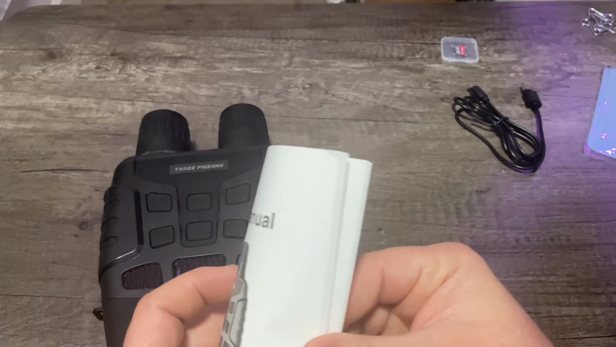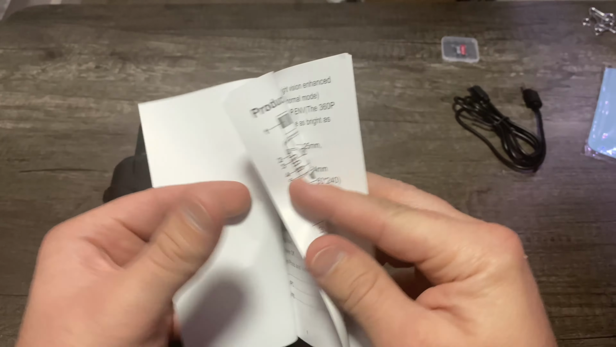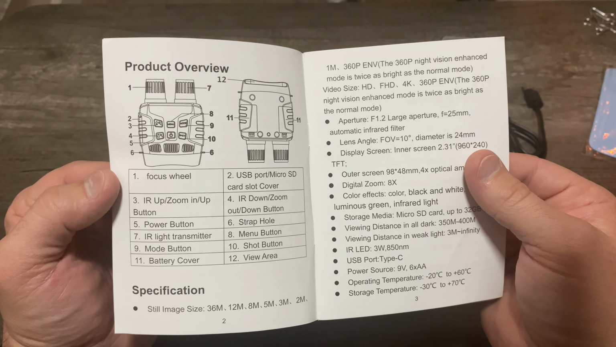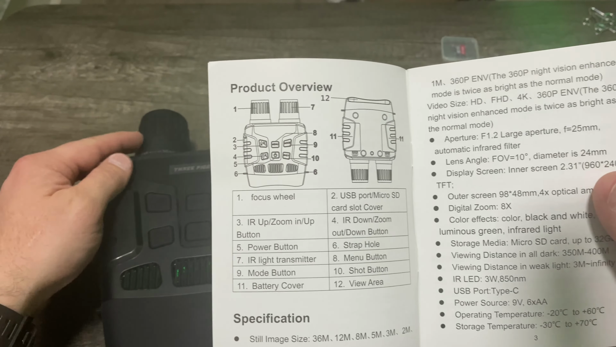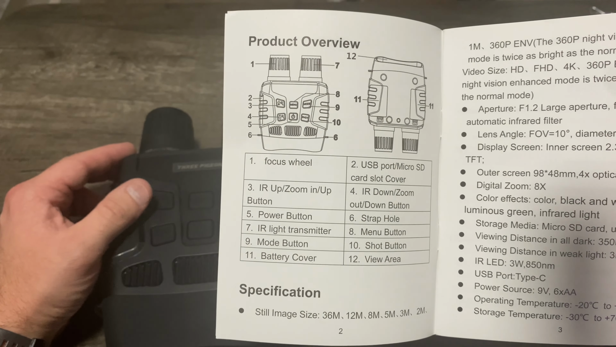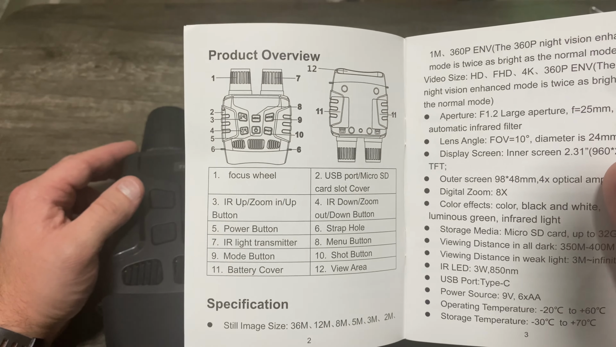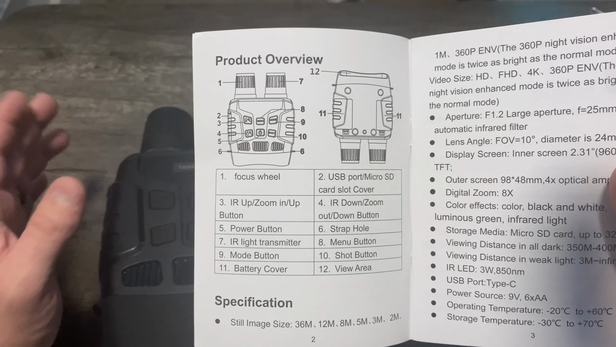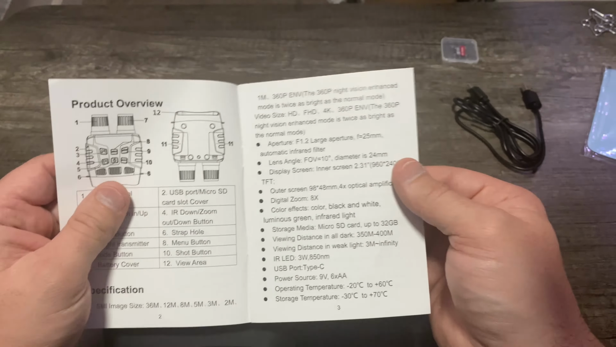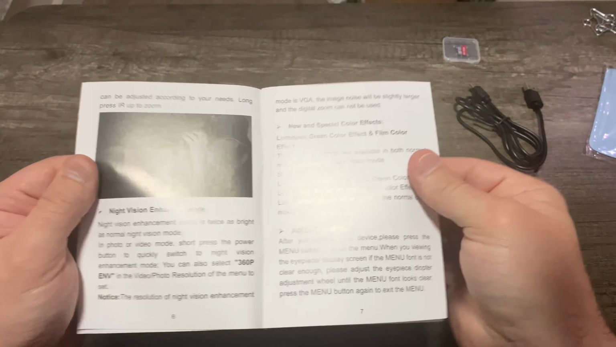And then the user manual will go into a little bit more of those functions that I was telling you about. So here's kind of what each button does. You got your focus wheel, IR up, zoom in, up button for the menu, USB micro SD slot cover, and so on. Take a screenshot of the picture here if you want to know more about it. All right, so we're going to go to some of the functions.